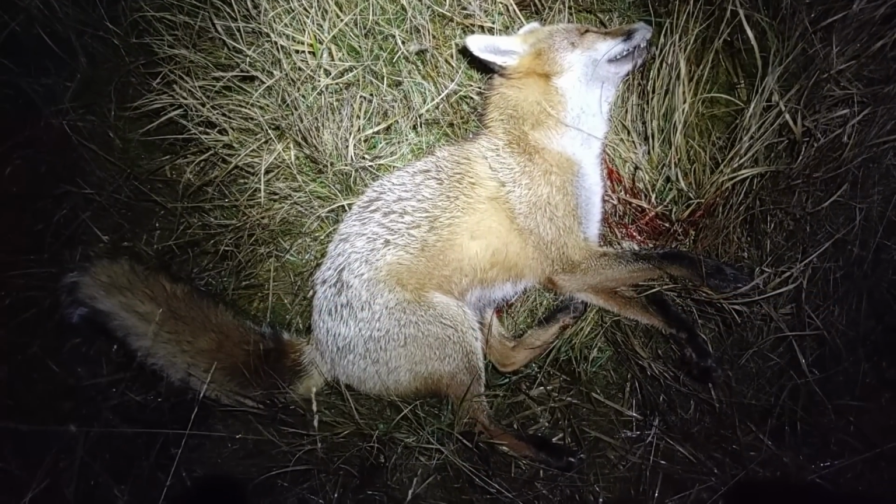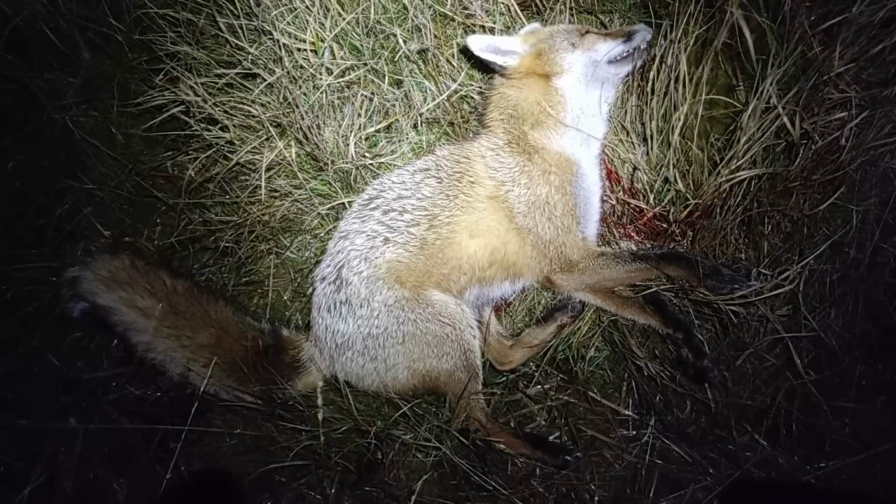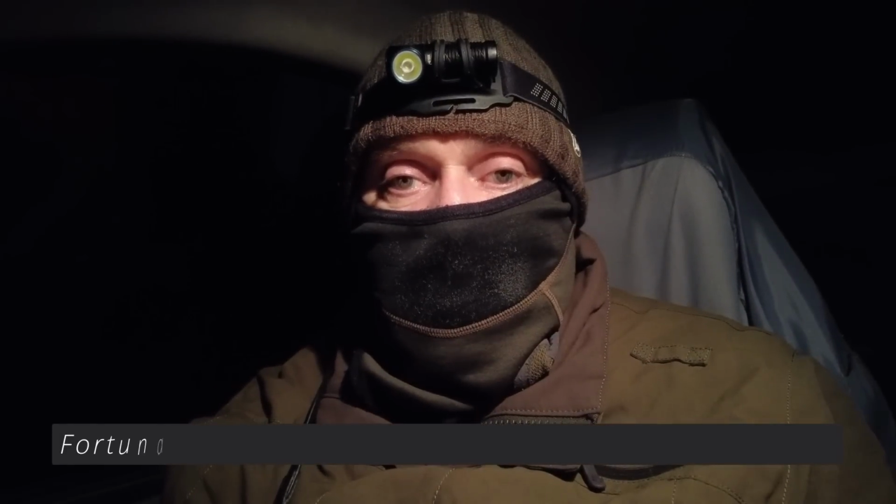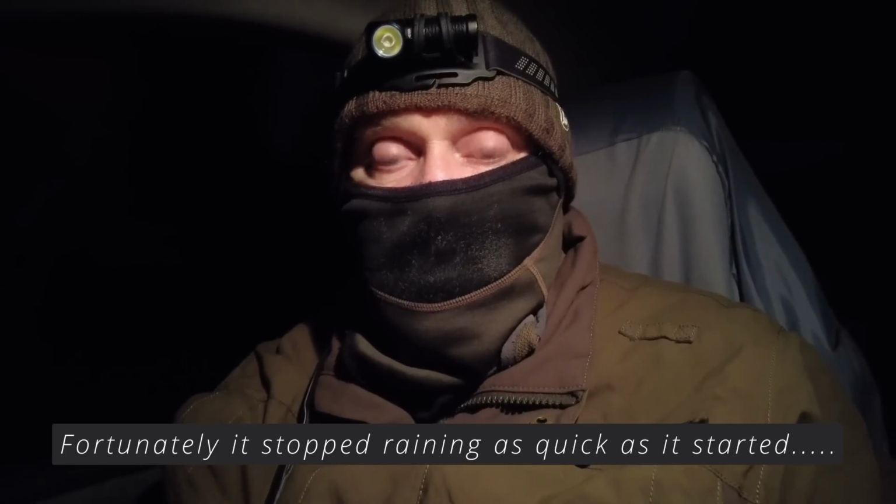That was handy. I've only just come onto the estate. I just pulled over and saw it coming down the bankside, so I switched the lights out and just waited. So that's the first one. Well, in good old British style, it's just started to rain. But I'm going to have a look further down and we'll see how we get on.